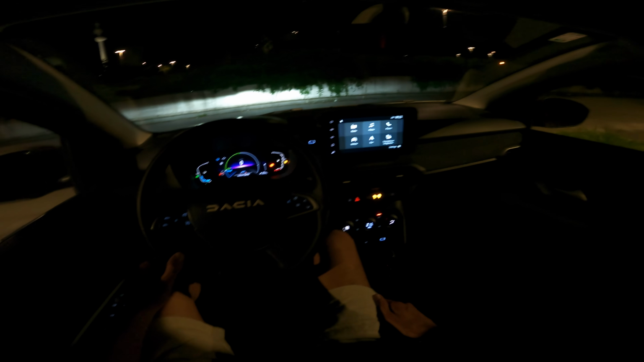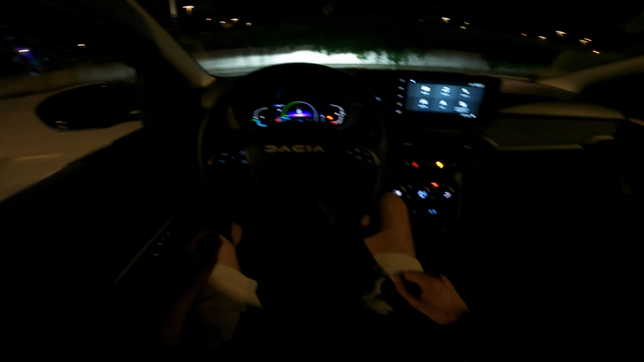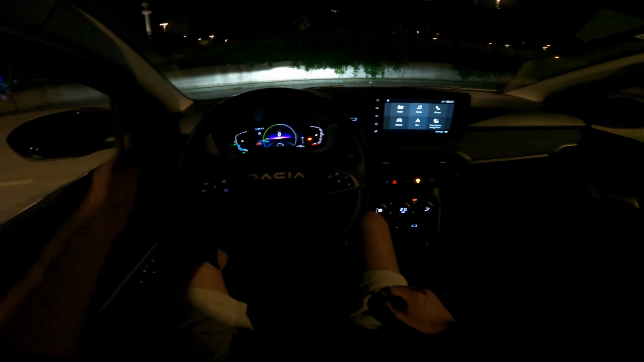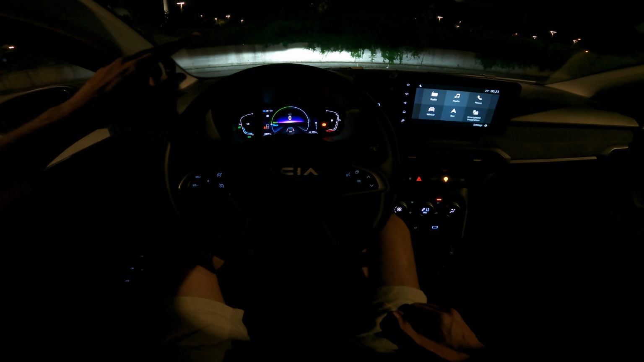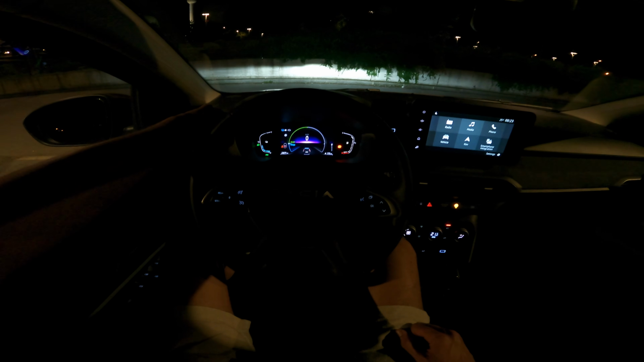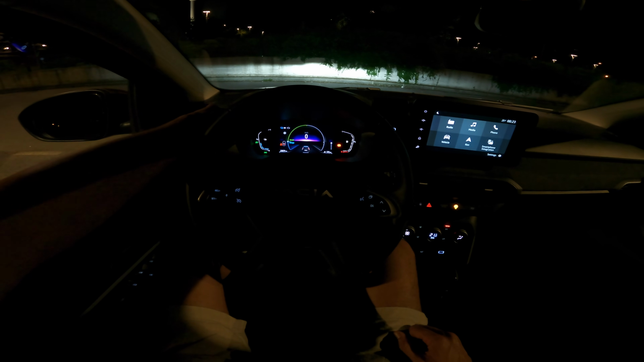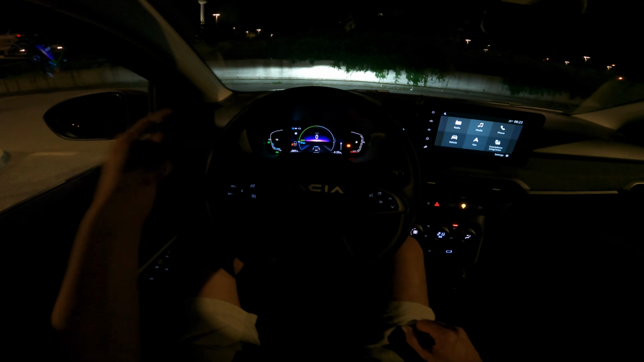Now everything is on. You can see the blind spot check lights. Now you can hear the petrol. It's a bit loud. This is because it's charging the battery. I'm not sure if you can see here. You can't see in the left top corner. The petrol is charging the battery.